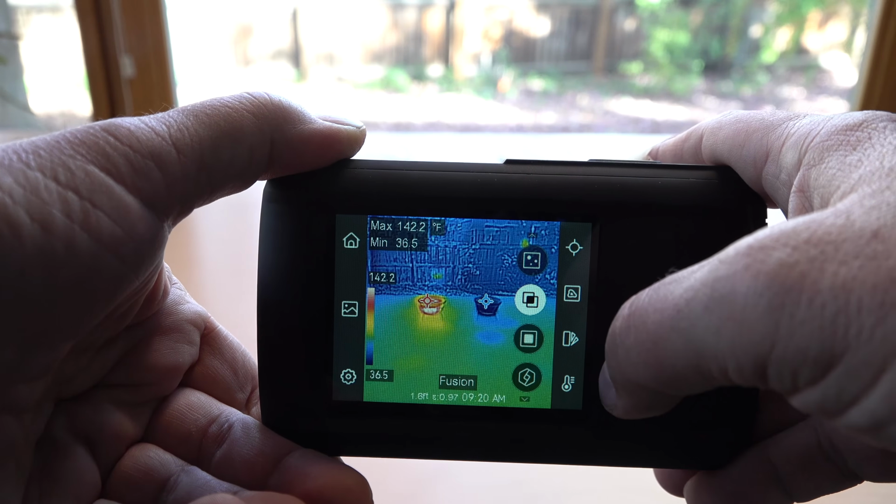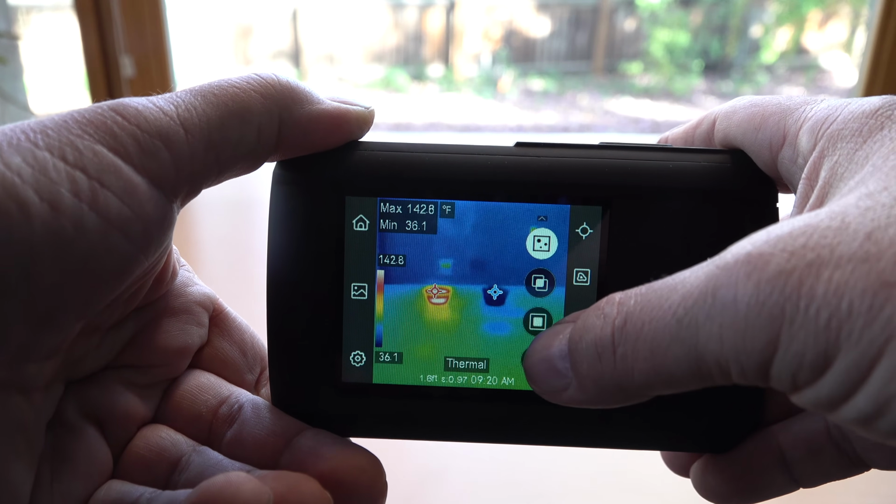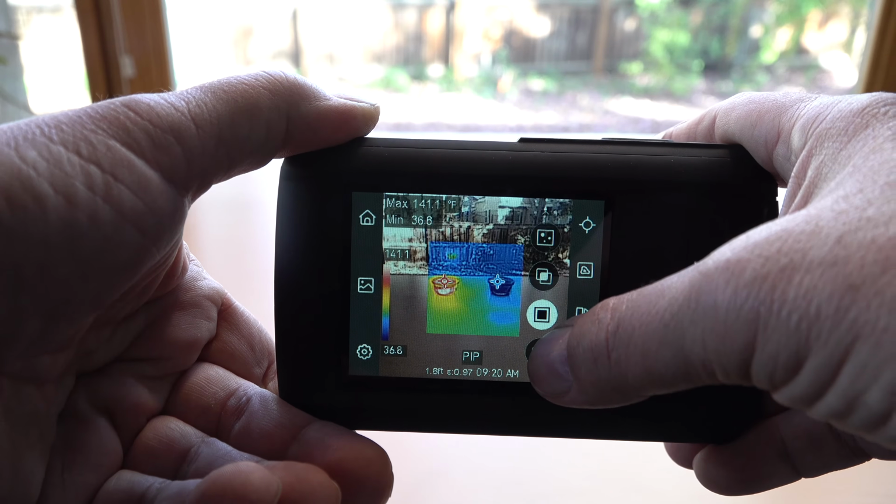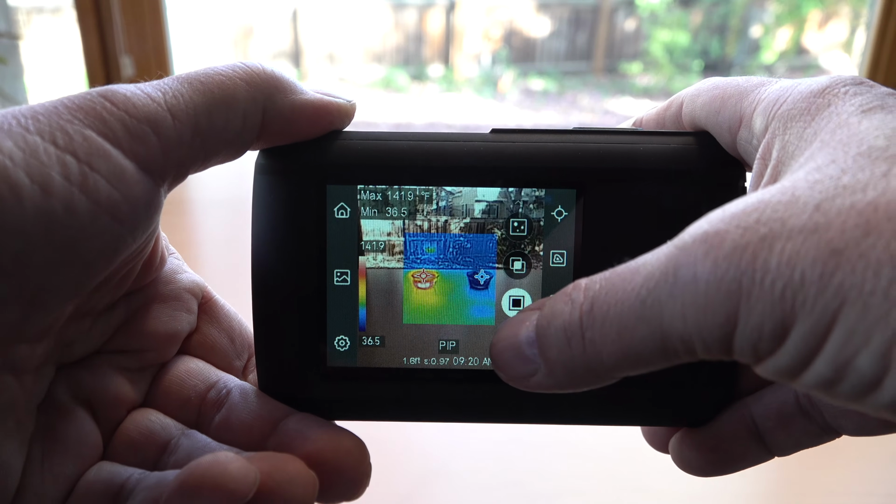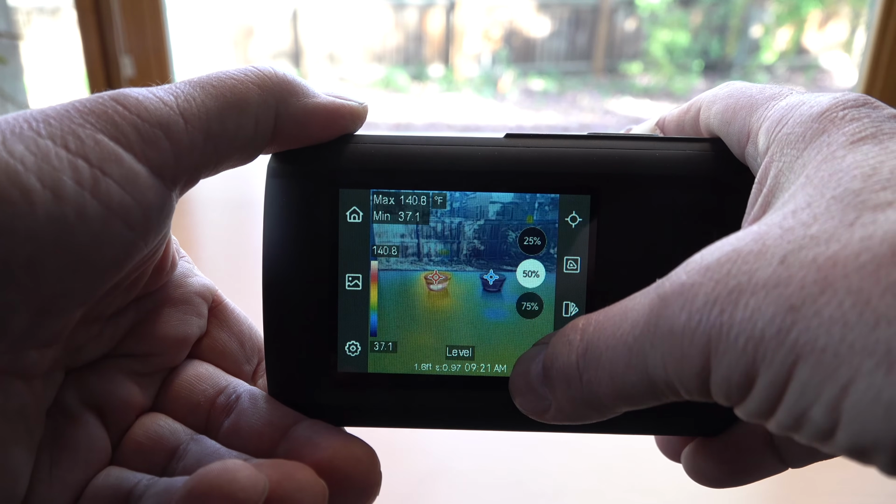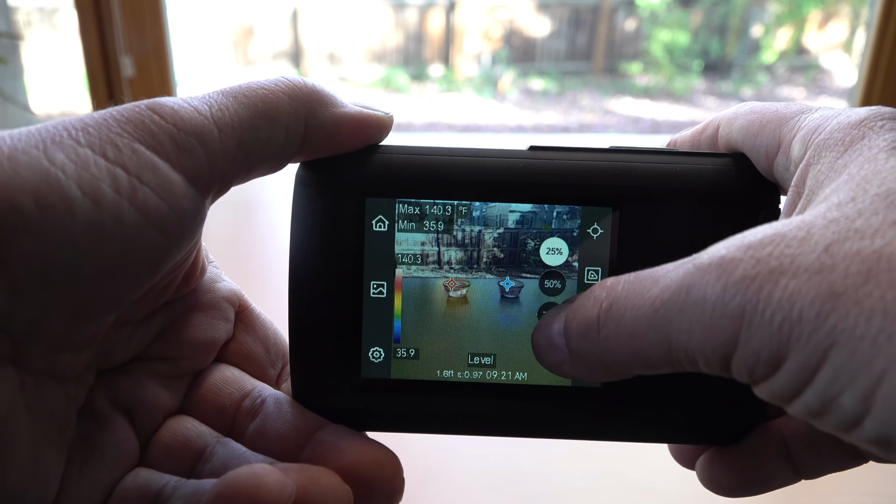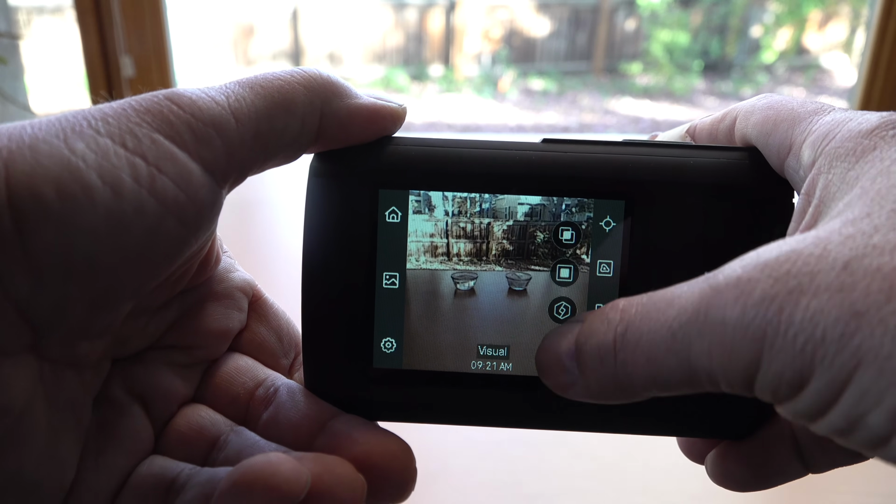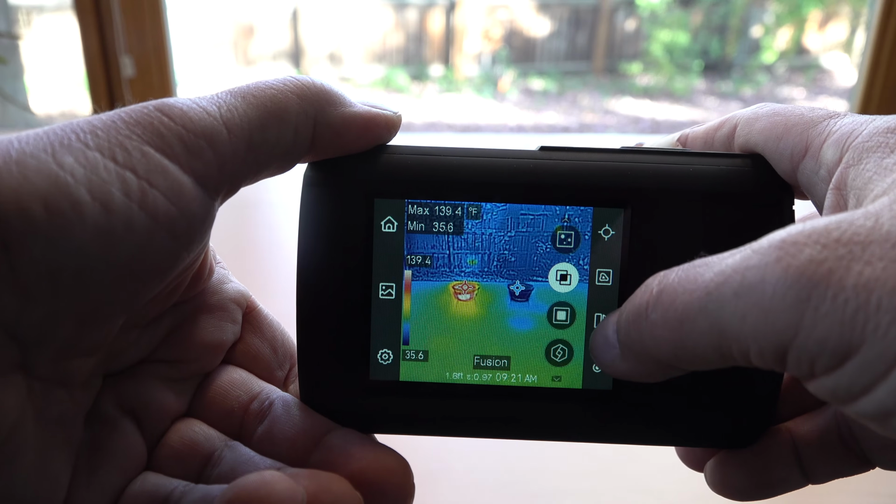Let's go through the 5 different image modes. This is fusion, so it adds some optical information. If we go to thermal, all we're getting is the temperature information. And then this one gives us picture-in-picture, which is interesting because you get the sort of general visual, and then there's a little box in the middle that actually shows you the temperatures. And then we can go here to level, and that gives you the ability to set different sort of boundary states. And then finally, there's also visual. So I actually prefer fusion. I think that's the most interesting.